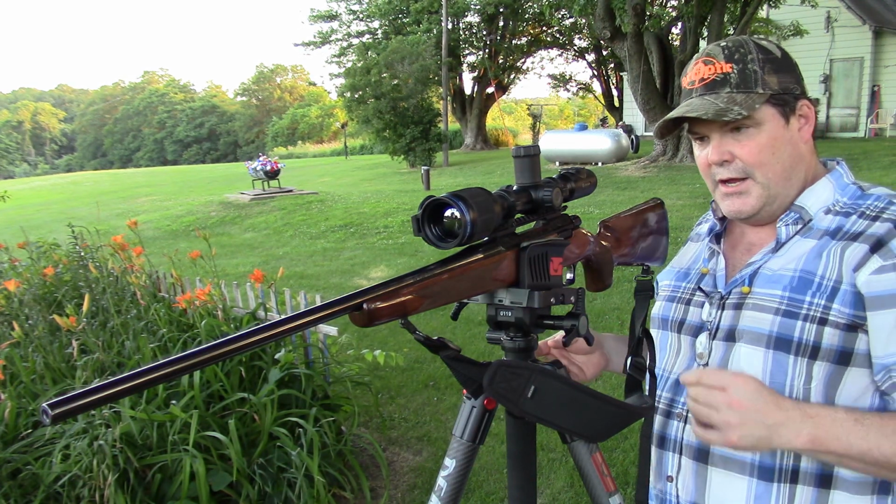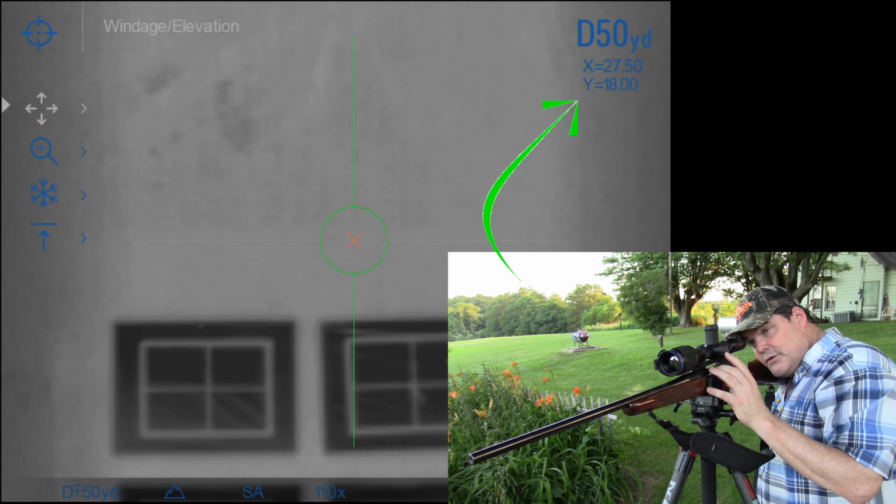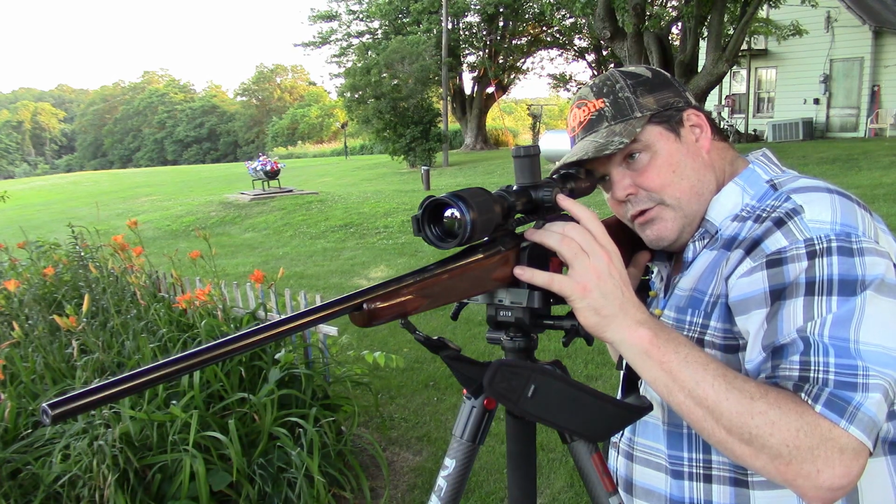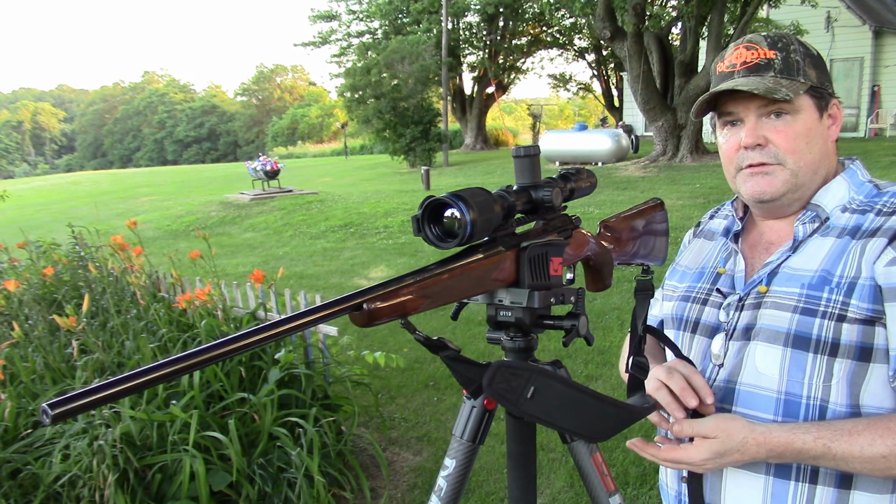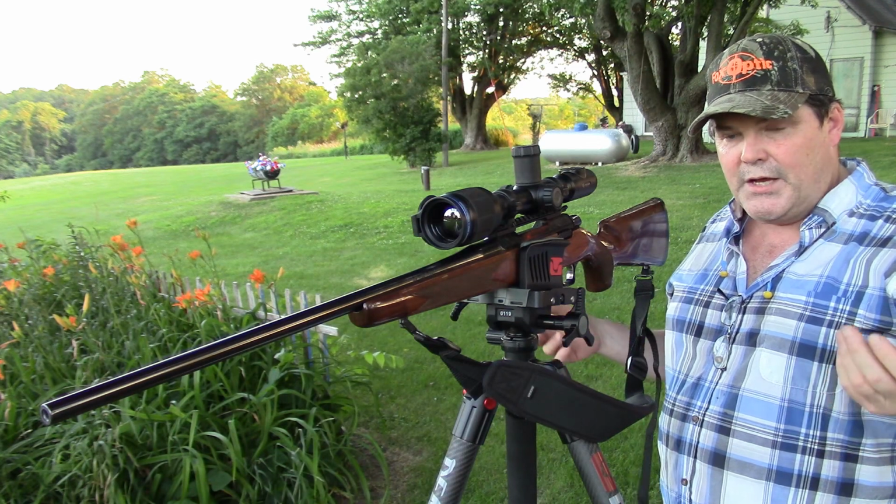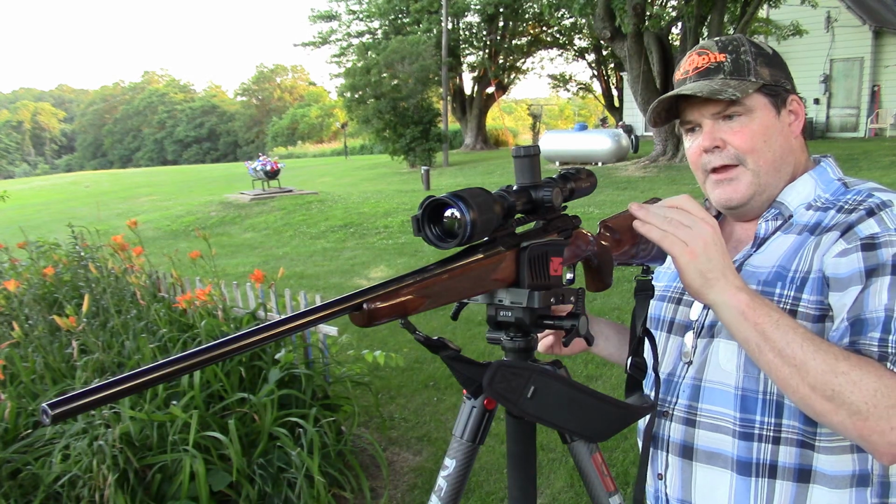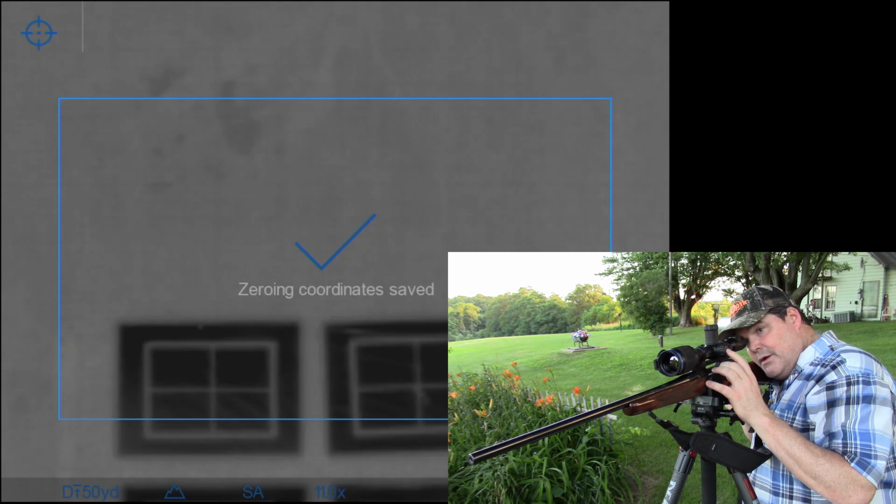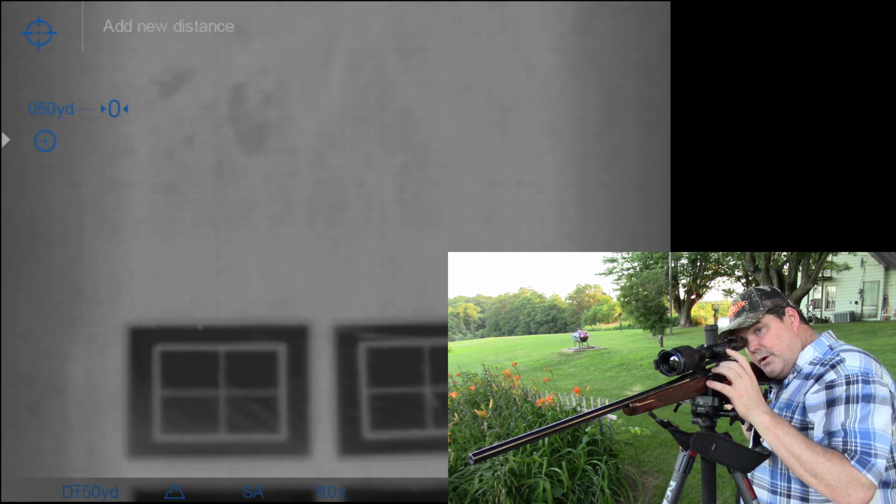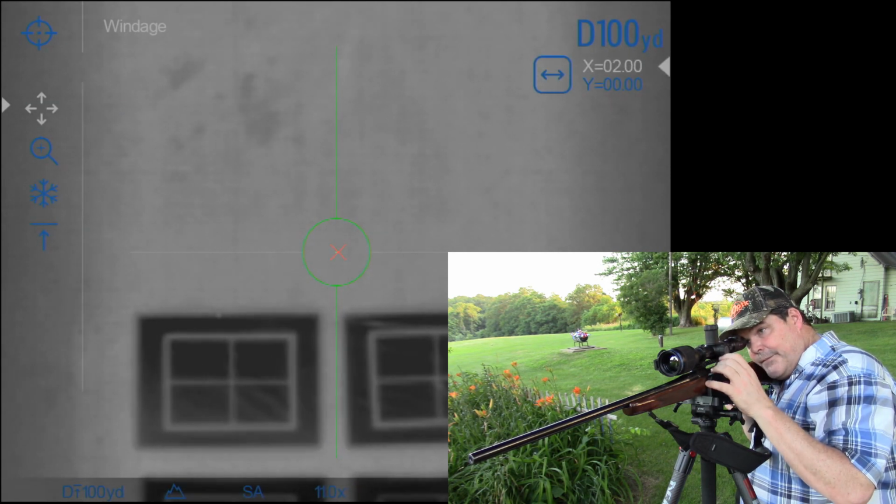If you wanted to set another one, a thing I will mention is you want to keep track of those coordinates. Like there, I'm at X27.5, Y18. Where that's going to be pretty useful is if you know those, I would recommend writing them down. If you have some kind of issue, it'll give you a good place to possibly start. Although the thing is pretty simple, you can start again on your own. But where it really is beneficial is if you come out here and let's say you wanted to do a new 100-yard one, you could go ahead and name this 100 yards. Come directly in there, put that